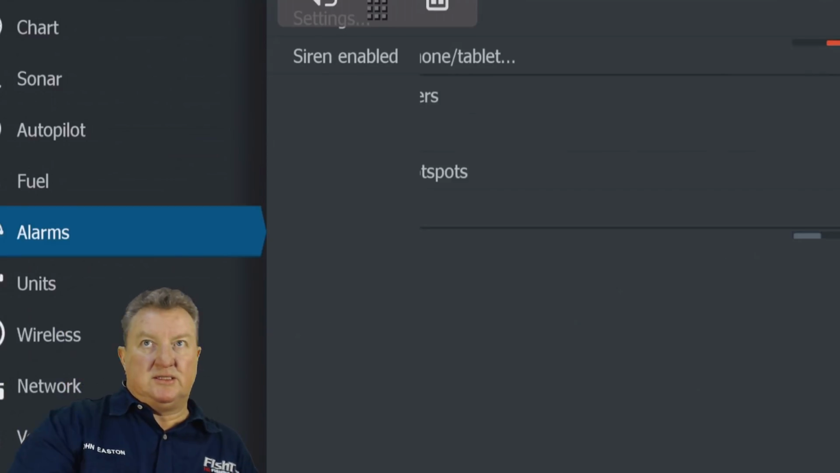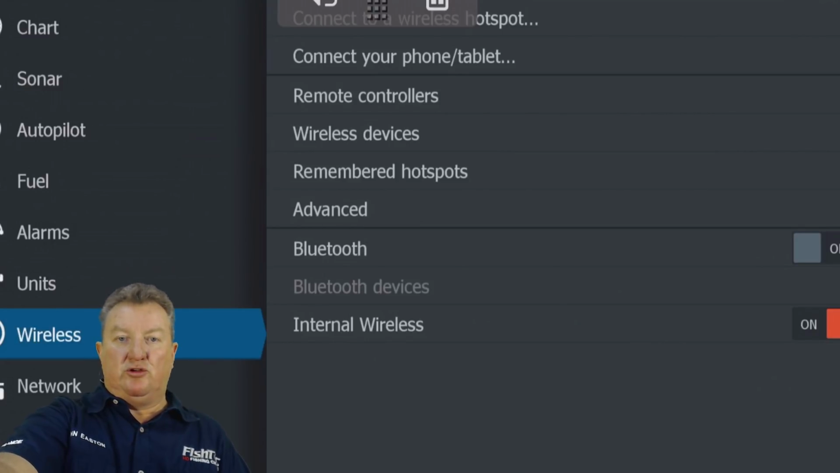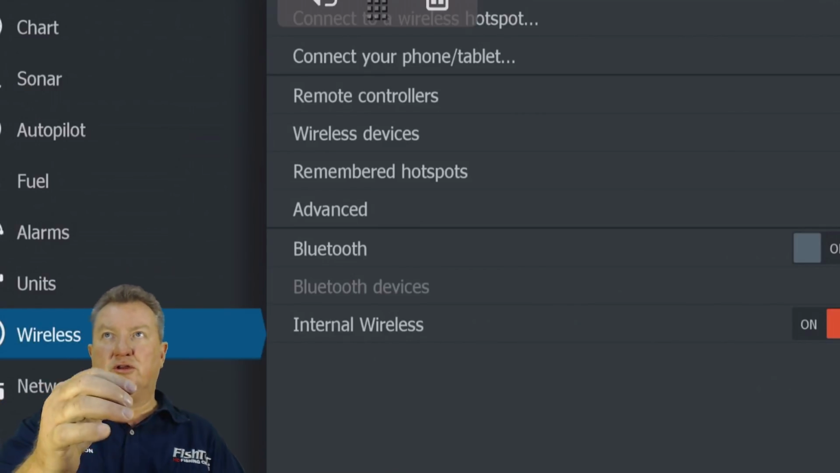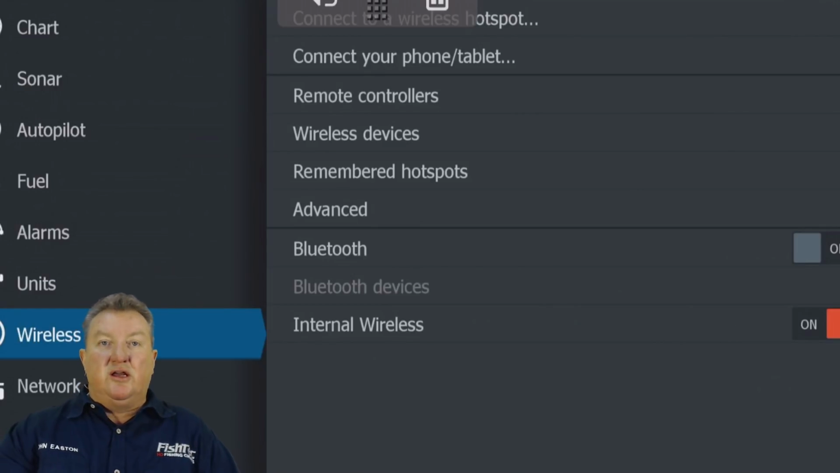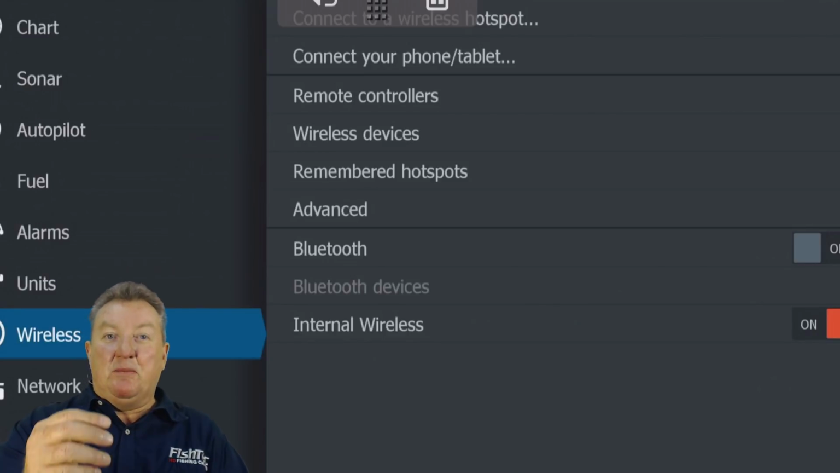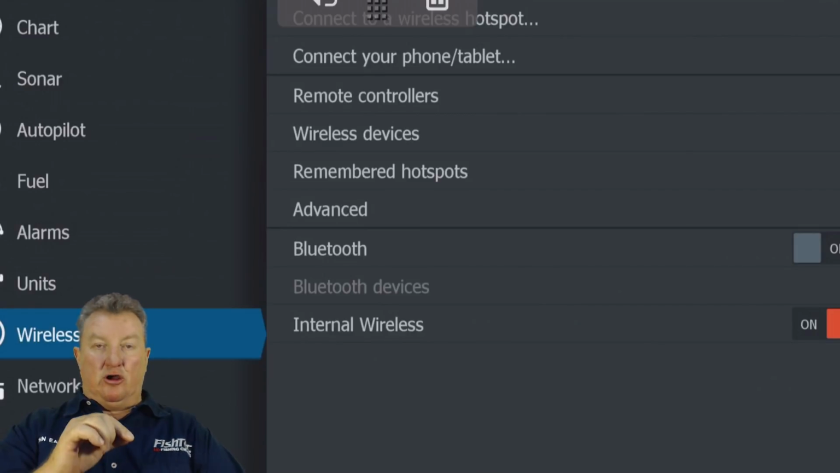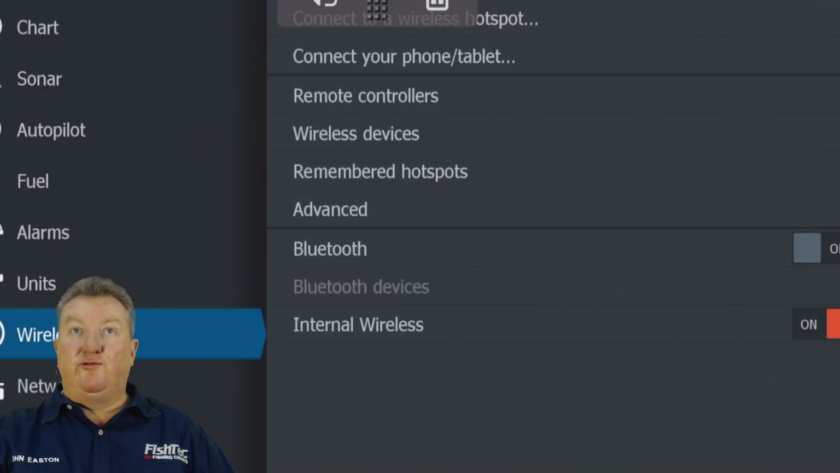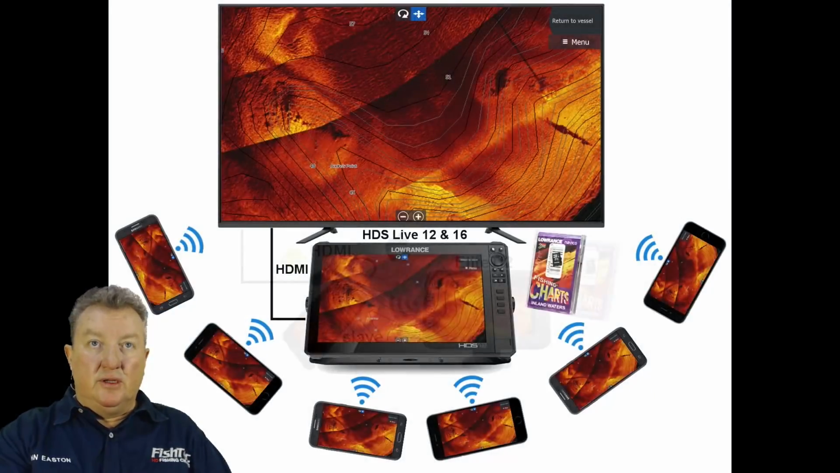You're going to tap on wireless, and you're going to go to right at the top, connect your phone, not wireless hotspot. That's if you want to connect to the internet with your machine. You're going to go to connect your phone. It's going to give you a little passcode. I'm not going to put it on because everyone's got my passcode. And then you're going to start the actual little link app, and it'll tell you it's seen this unit, whatever unit you've got, and you go remote control, and now you've got full remote control of that unit. Let me just go back into here.